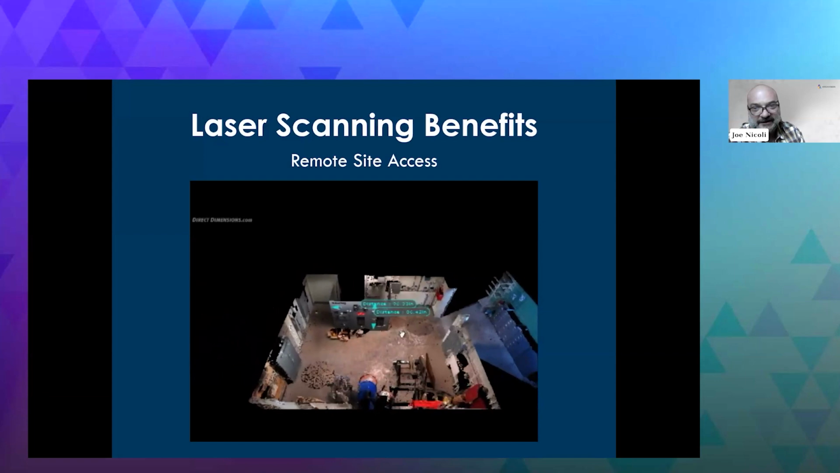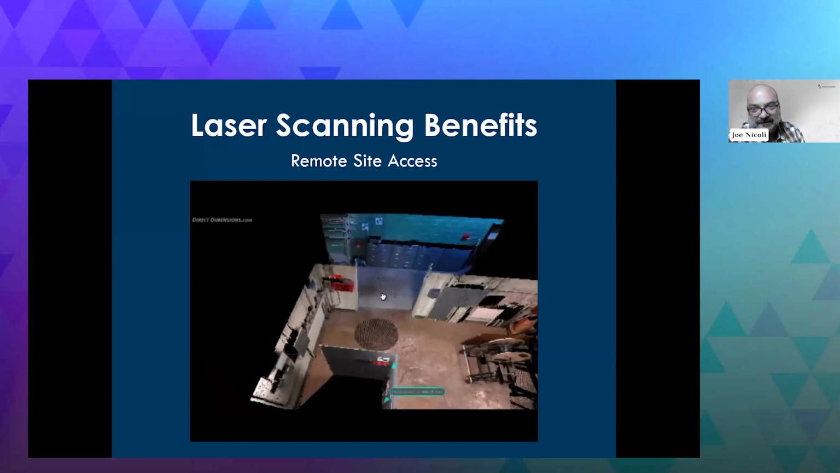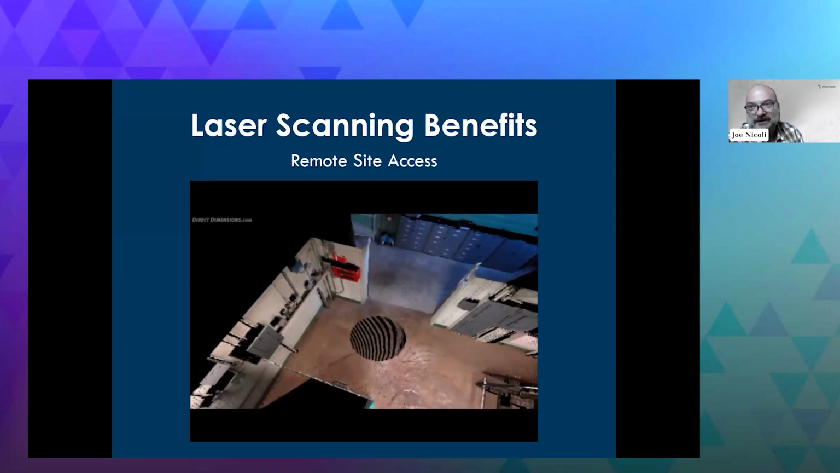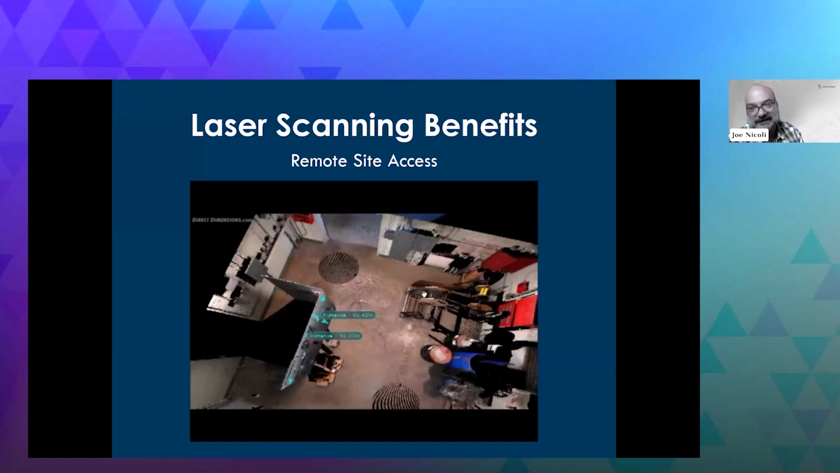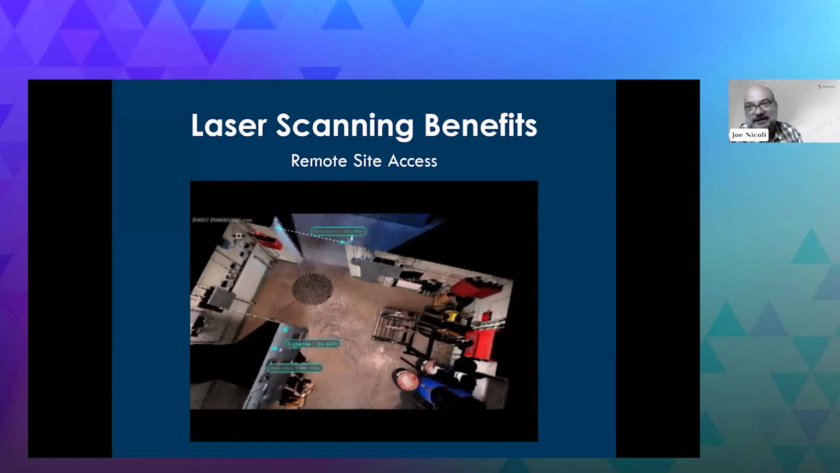So the other thing I like to point out here is you can kind of see them on the floor. There's a couple of black circles on the floor. So these scanners get 360 degrees by 300 degrees, which means it gets all the way around and everything over the top. So the only thing that's missing from your scan is what's directly below the tripod.